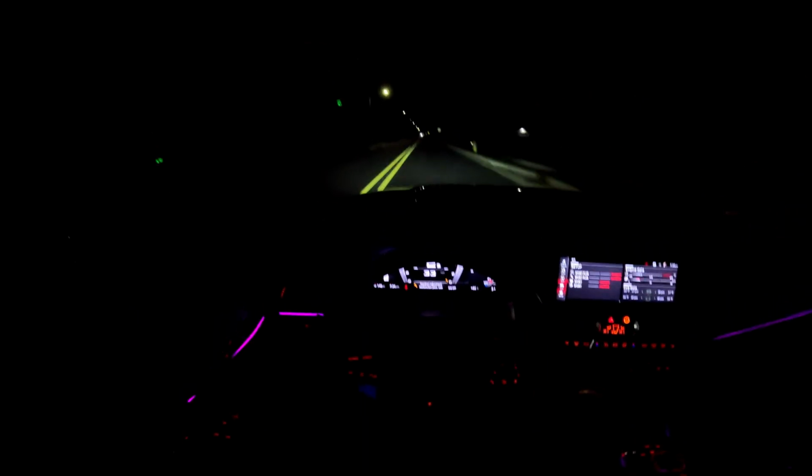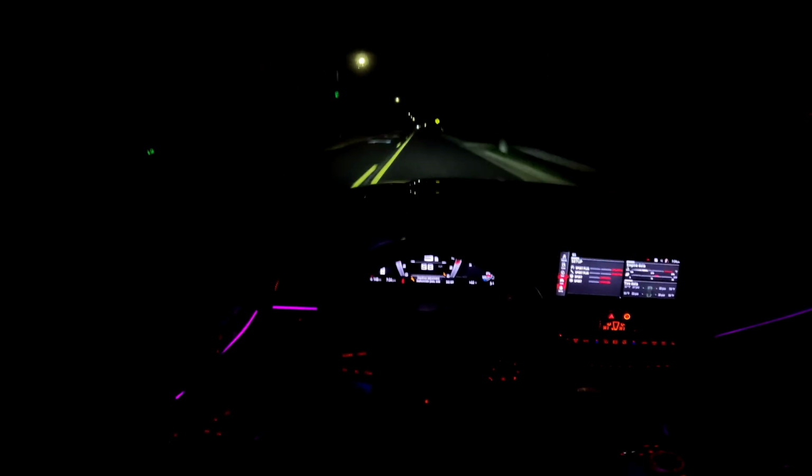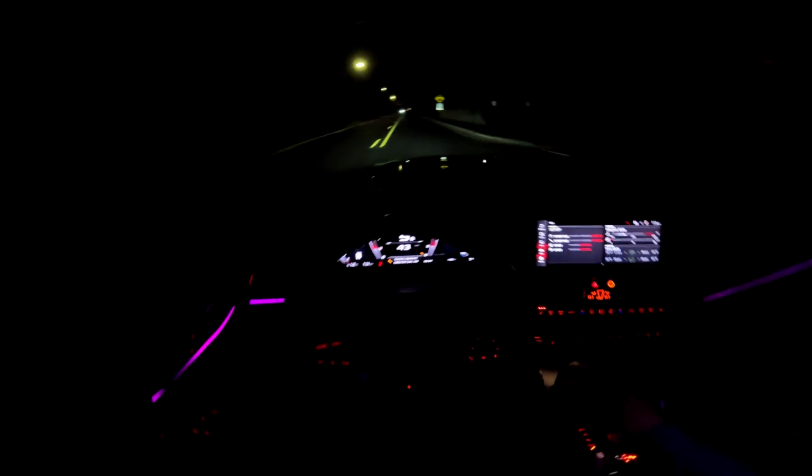This car just lights the tires up like instantly. I am trying to warm up a little bit though, because it feels slow when it's spinning all the time.